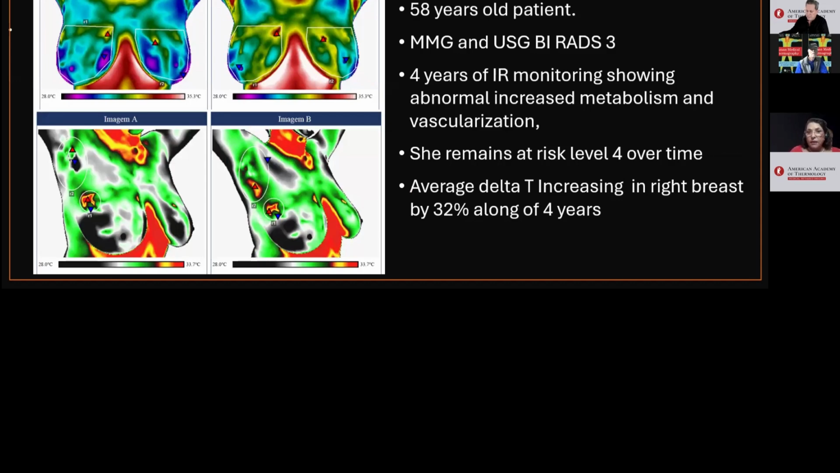Th3 risk, moderate suspicion. In these cases, we use vaginal HT, surveillance, and share the patient with breast specialists. I am a gynecologist. This patient has also shown progressive changes in the right breast over time.